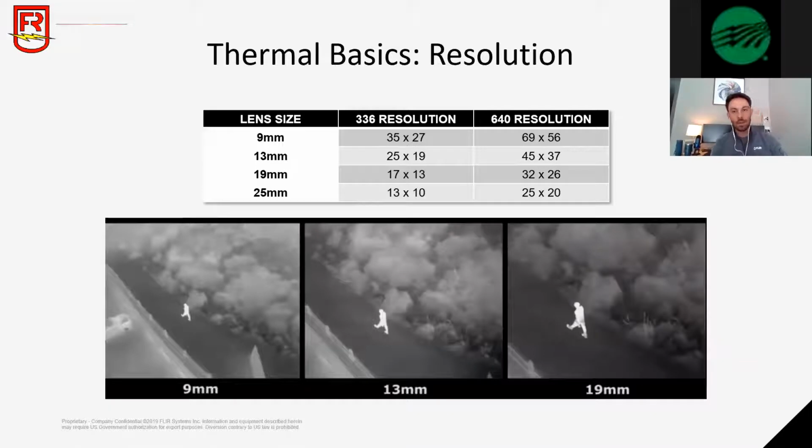Okay, so now let's get a little bit more into resolution. Thermal cameras come in different resolutions. For any of you that are drone operators, you might be flying the Parrot Anafi Thermal or the DJI Mavic Enterprise Dual. That camera has our Lepton core, which has a resolution of 160 by 120. It's a microprocessor. It's very, very small, but still gives you a thermal image. It just has lower resolution than some of our other options.